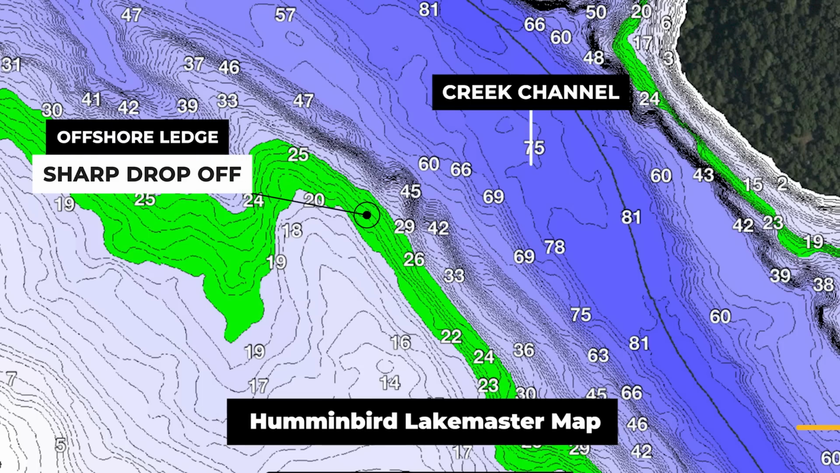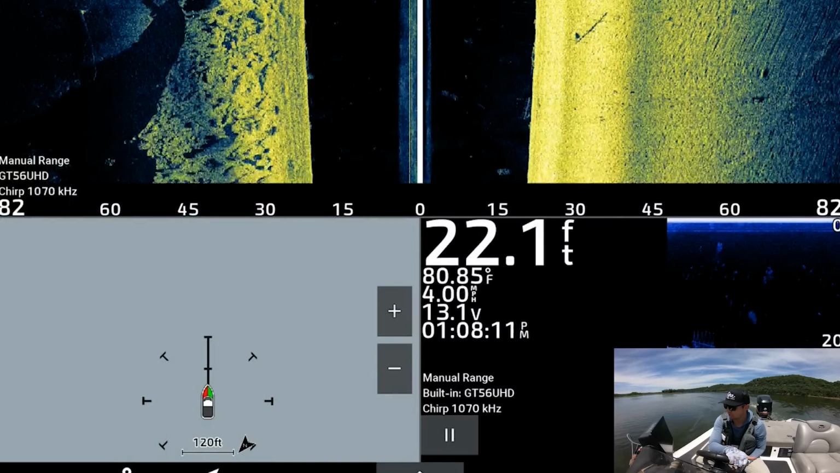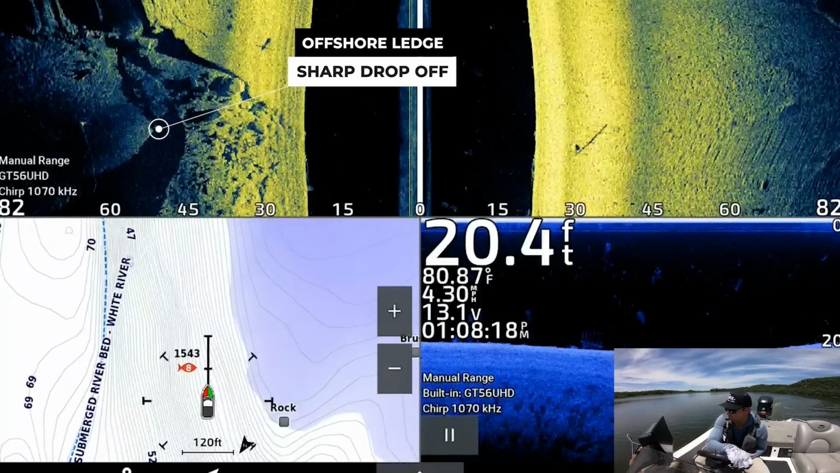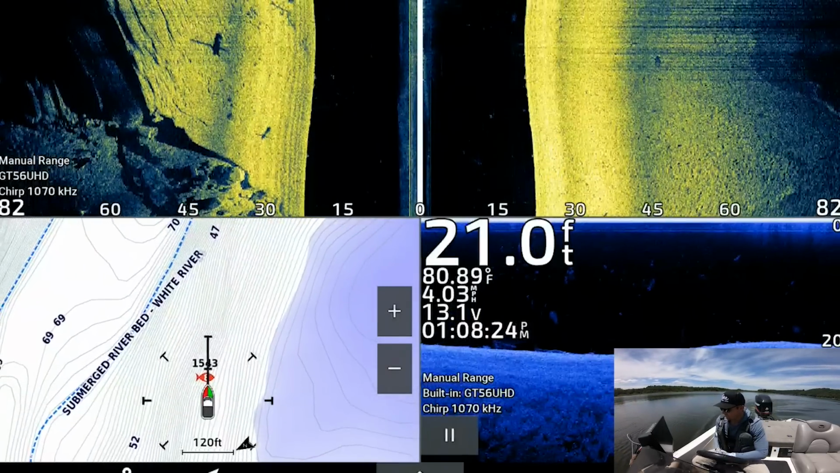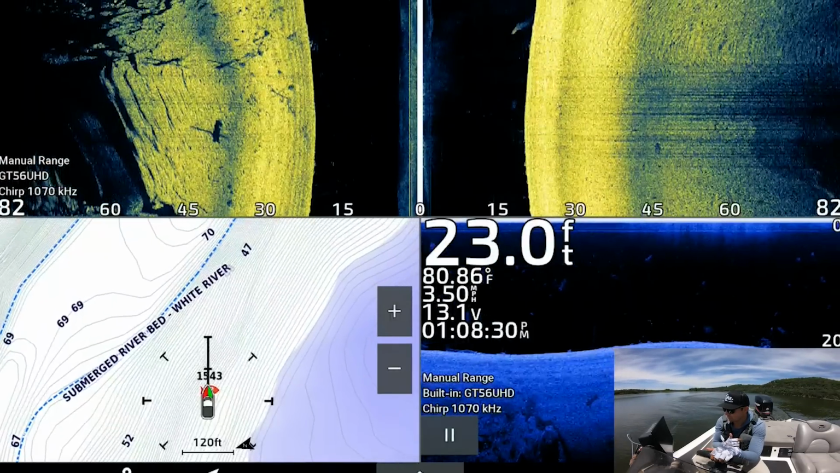But having that channel swing up against a flatter area like this is always going to be key to finding groups of fish in the summertime. And you can see on our side imaging here, there's a really nice, super sharp drop off right there on the left side of the side imaging. And if we graph back over this, I'm hoping we're gonna see that school of fish setting up still, and they haven't swam away.